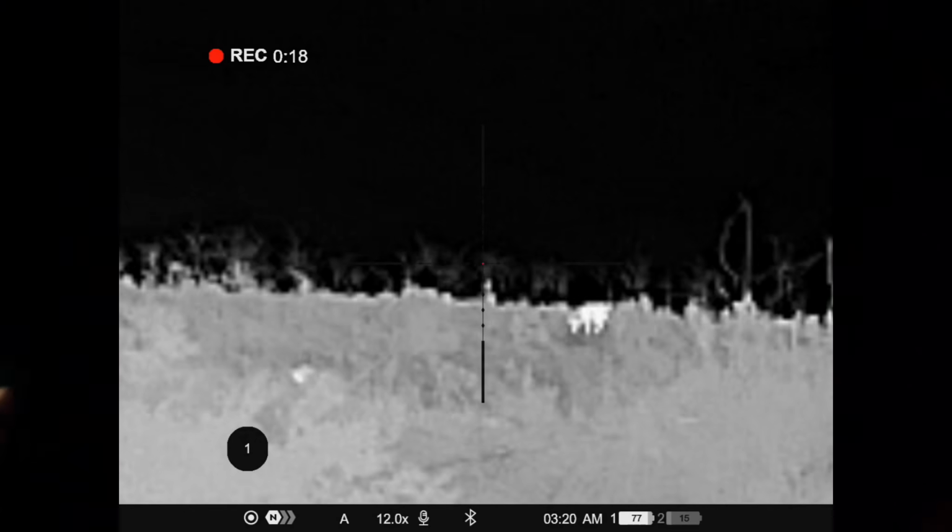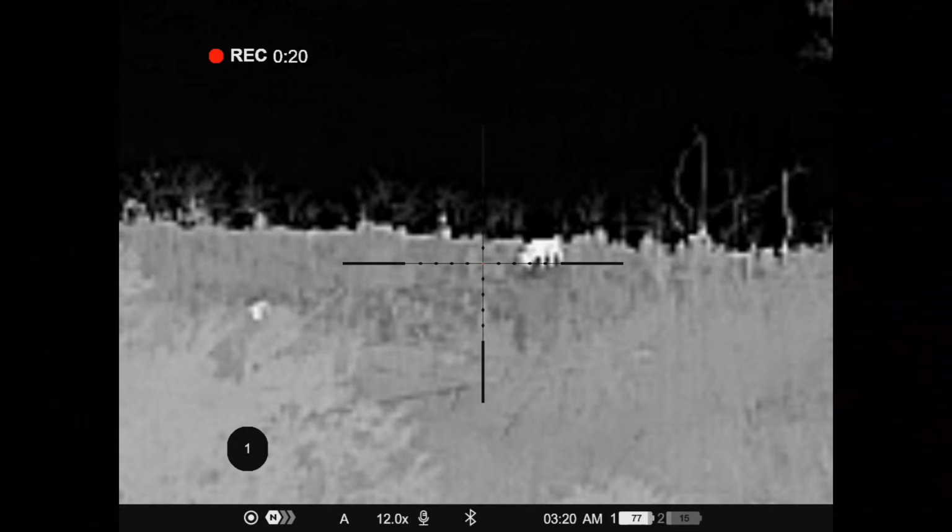Pretty exciting. Our quick look had turned into a long look, and now that we had acquired a target, we all agreed it was worth a bit less sleep to put the stalk on and try and get within range to take a shot.